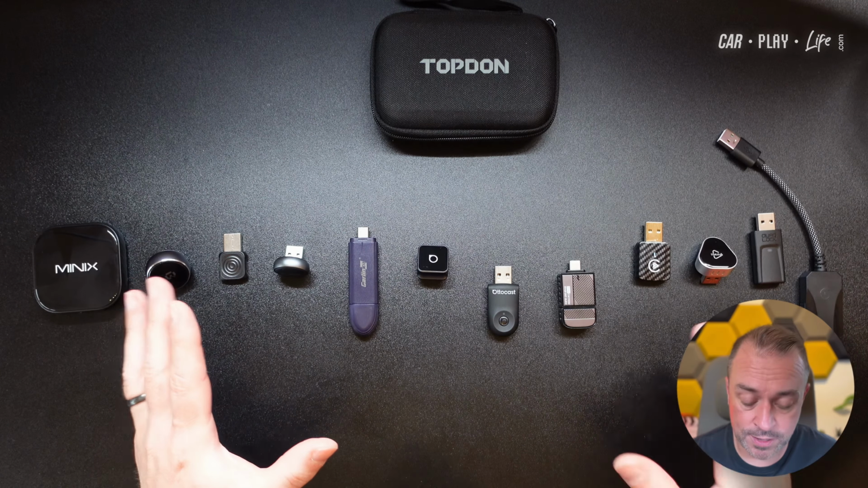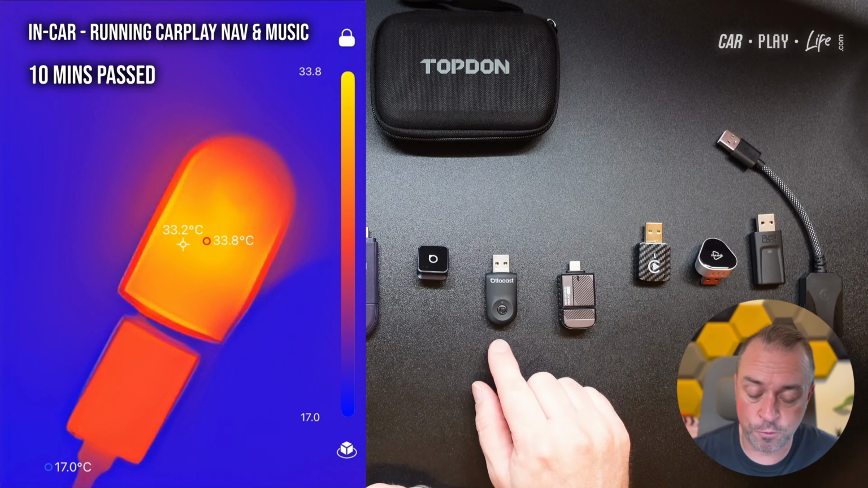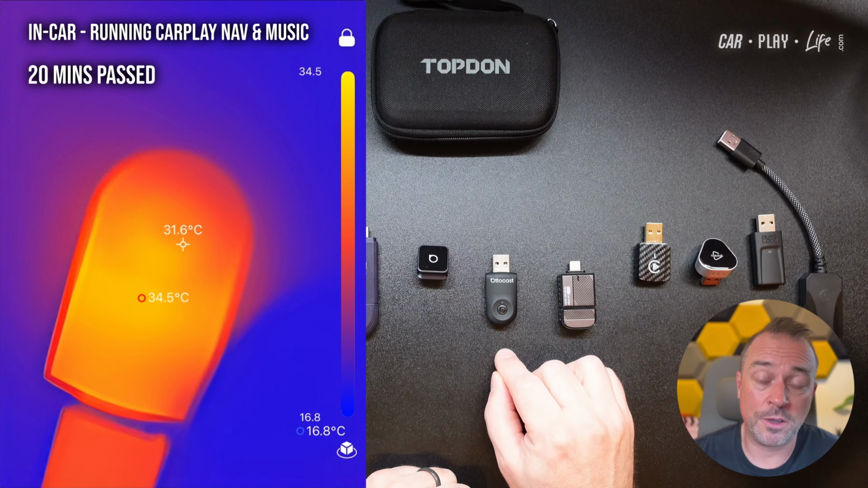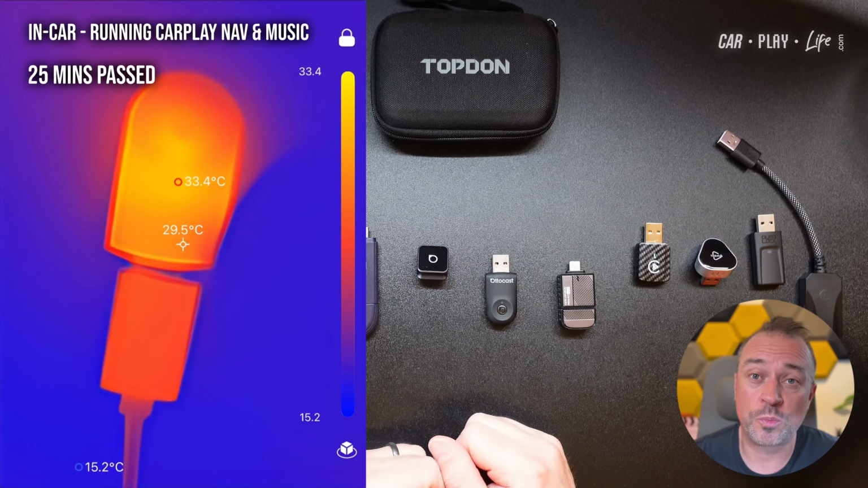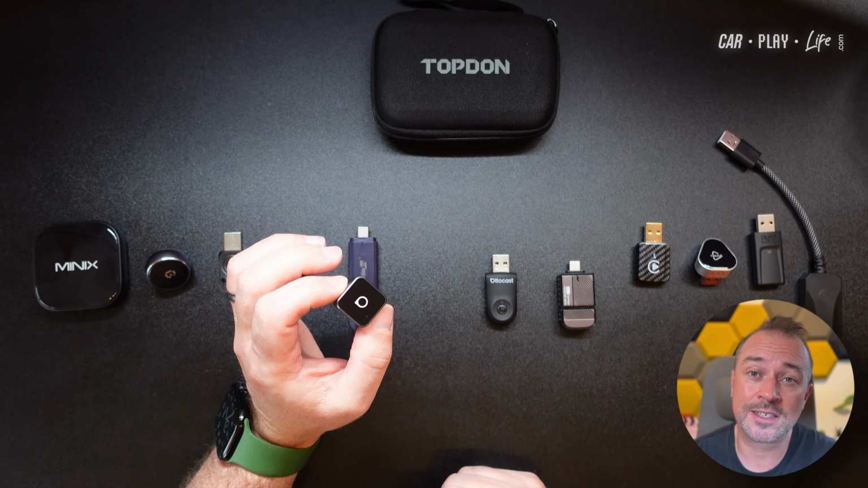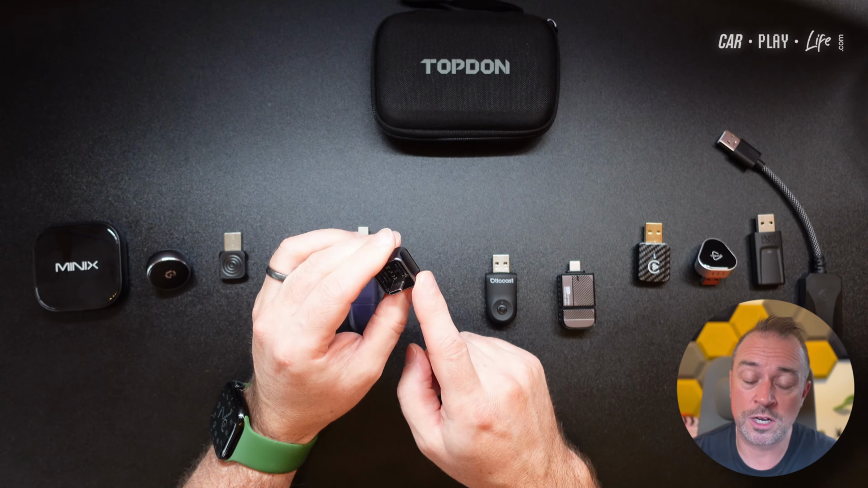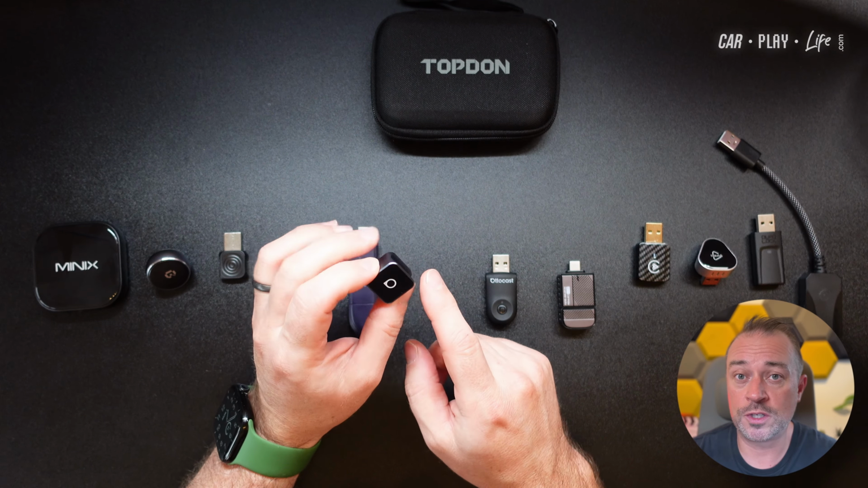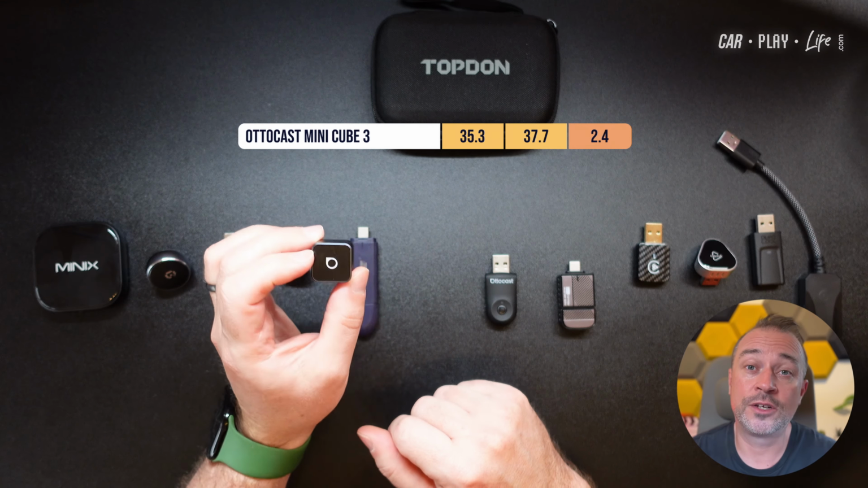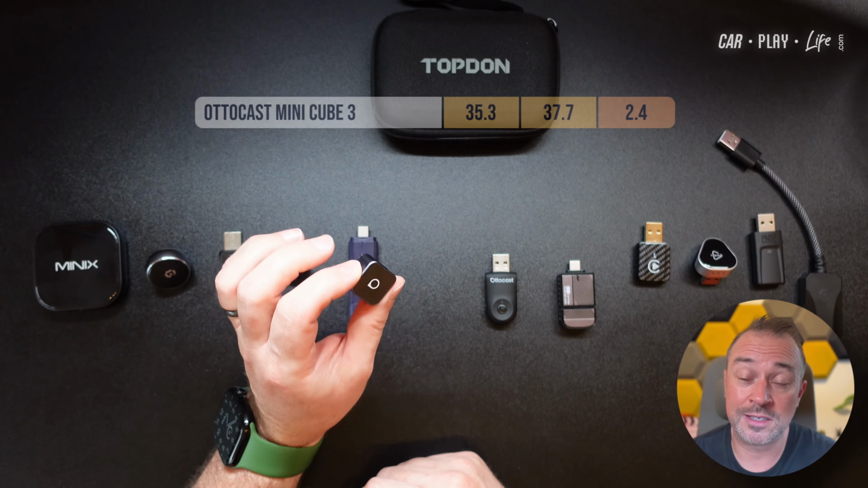So my takeaway out of all this, I'd say that the Autocast Mini is probably one to look out for, one to go for, specifically if you're looking at the multi-user side of things. So you get that added value with the switching, as well as its thermal performance being very good too. Alongside it is the Cube 3. I'd say, considering its size, its ability to choose a USB-C connector is also quite an advantage if you've only got USB ports in the front and center of your compartment. That material and its ability to cool down, considering its size, its reduction and average buildup in heat over time, wasn't that bad considering its size.